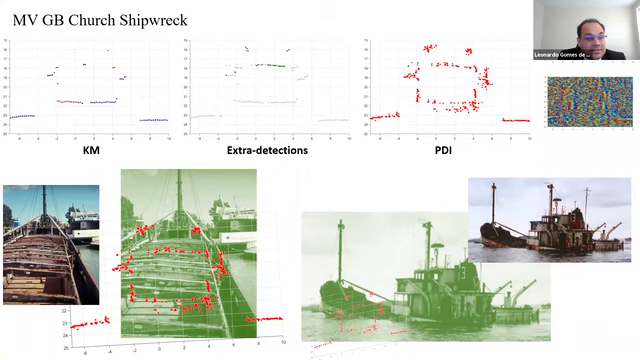Example number 6, the midsection with a loading spar. Kongsberg solutions focus on the highest depths and give us some points here, but it's hard to see what this means, what it represents. The extra detection is able to define the upper ribs.